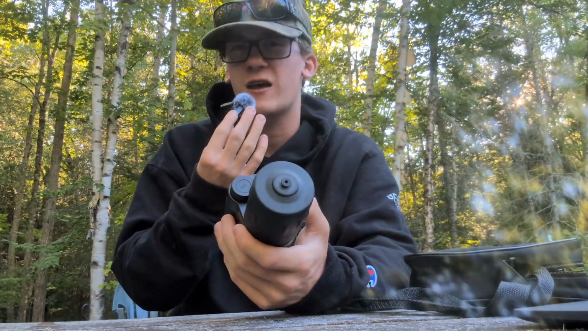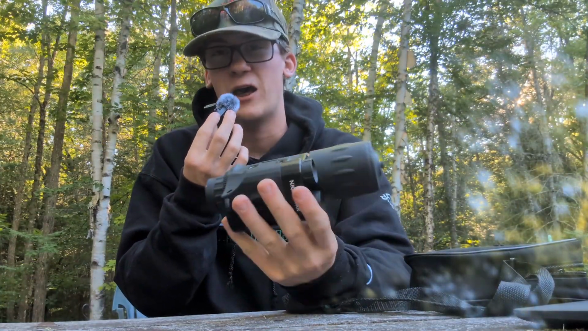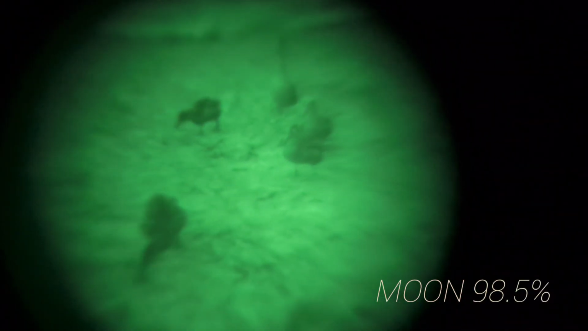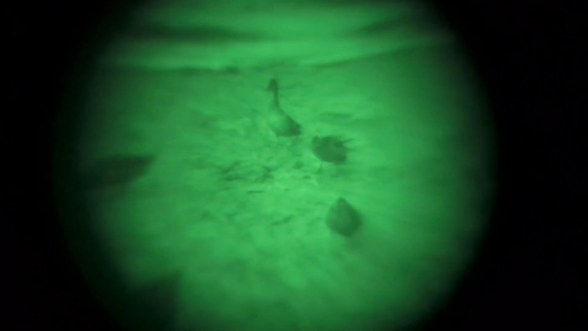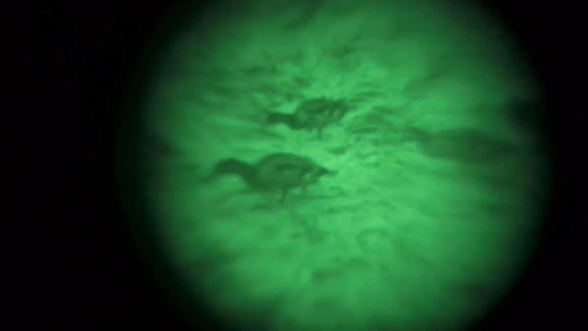Now the part you probably came for is how well does this unit actually perform outside. Last night I went on a walk on a pretty lit night with a moon, but with a little bit of cloud coverage, so there's not really any stars to see. The main problem is that Gen 1 doesn't really amplify the light like modern Gen 2 or Gen 3 units do.